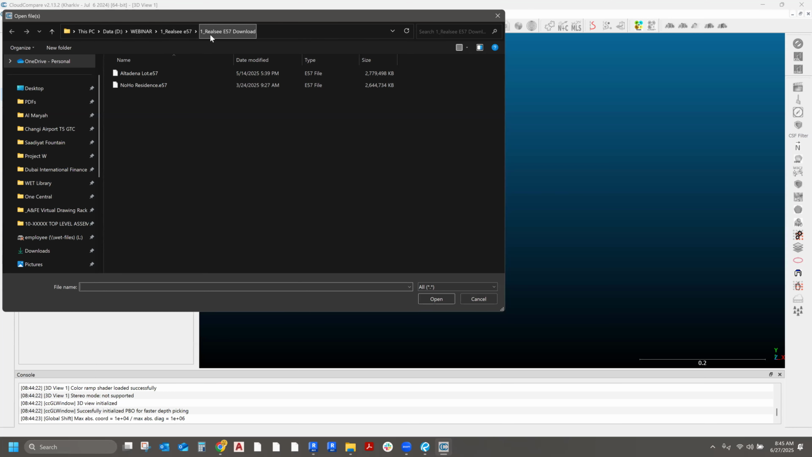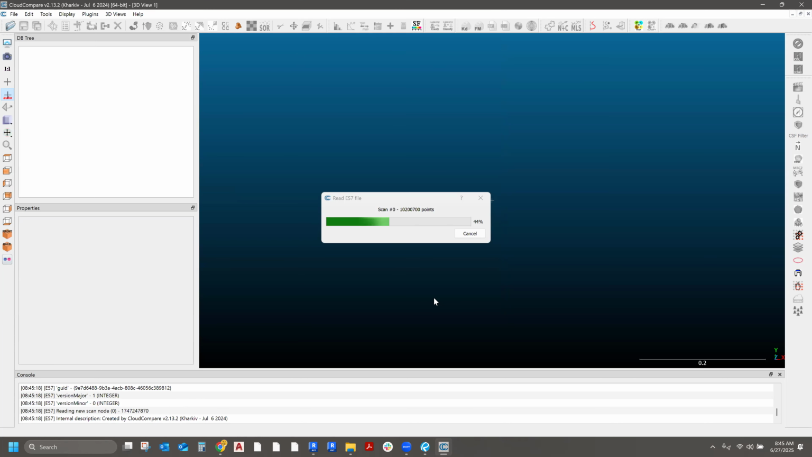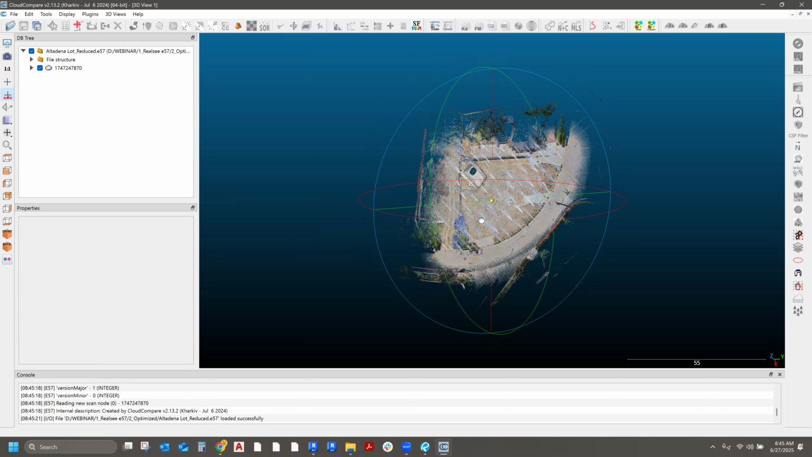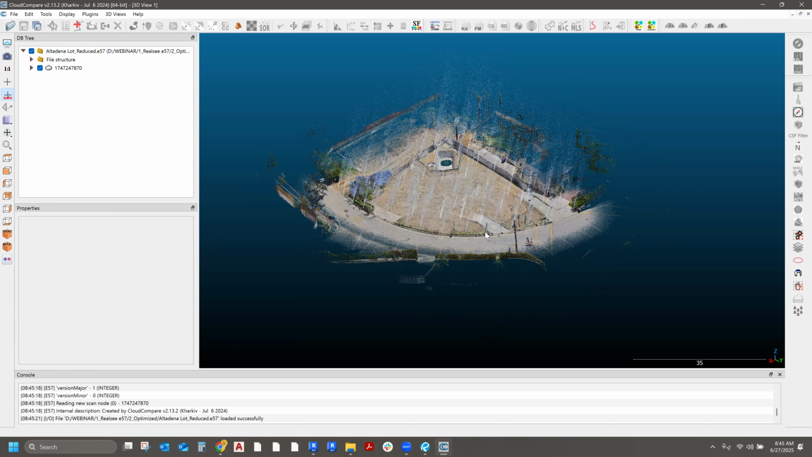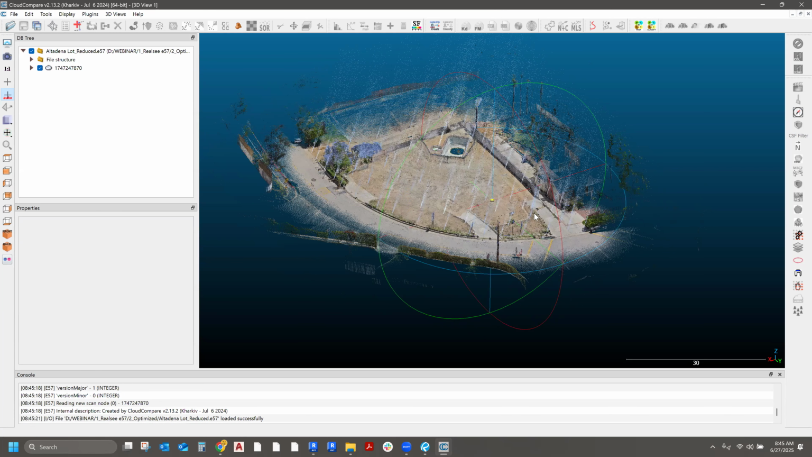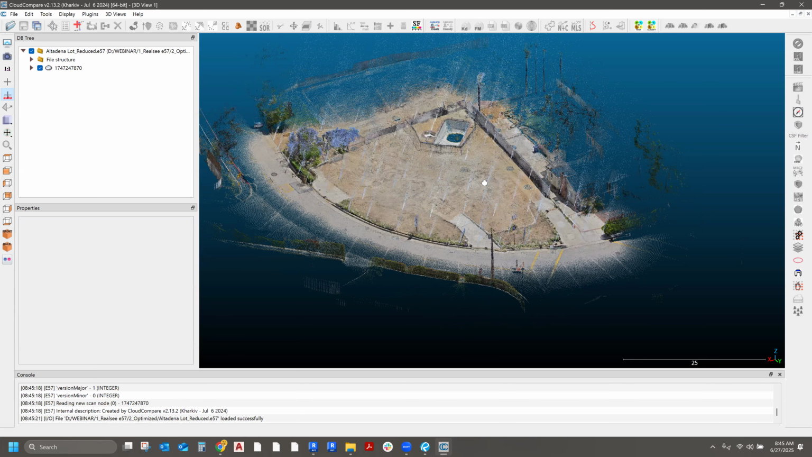One thing I noticed, especially on this project, the one that was the lot, I'm going to open up this one real quick. I was actually worried that I might need to use a bunch of those little tags, the targets. But I was able to scan this empty site that was basically just dirt everywhere without using a single target of any kind.